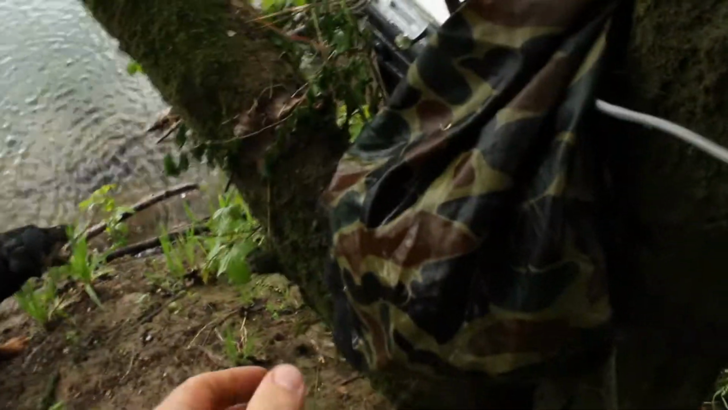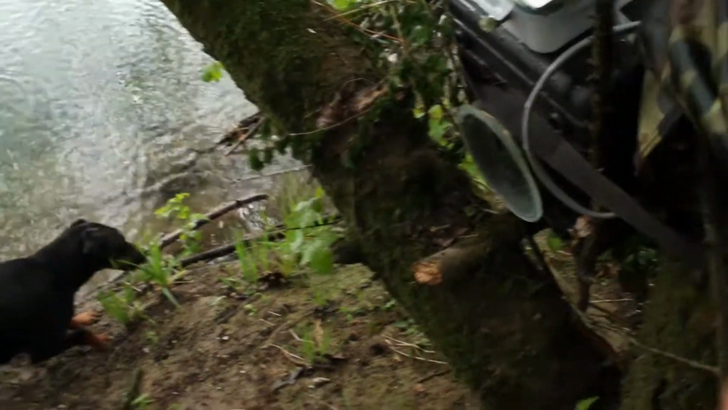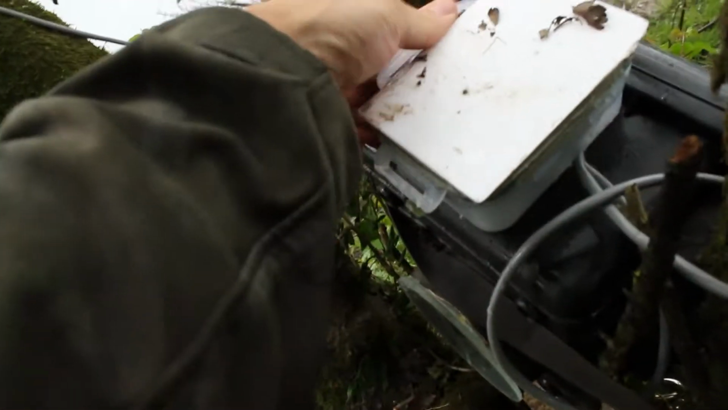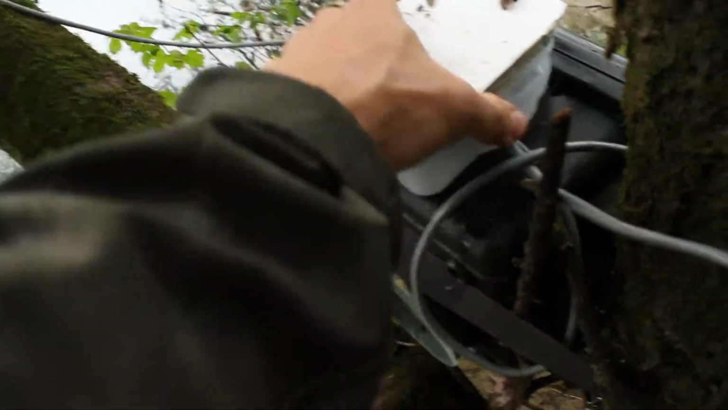Just have to be careful not to fall into the water. But look at what happened. The cloth got over the lens, which is not ideal. So we'll just take it off. And I think I'll actually just set it up before I leave. And for now I'm just gonna turn the sensor off so the dogs don't disturb the camera. But otherwise it all looks okay.